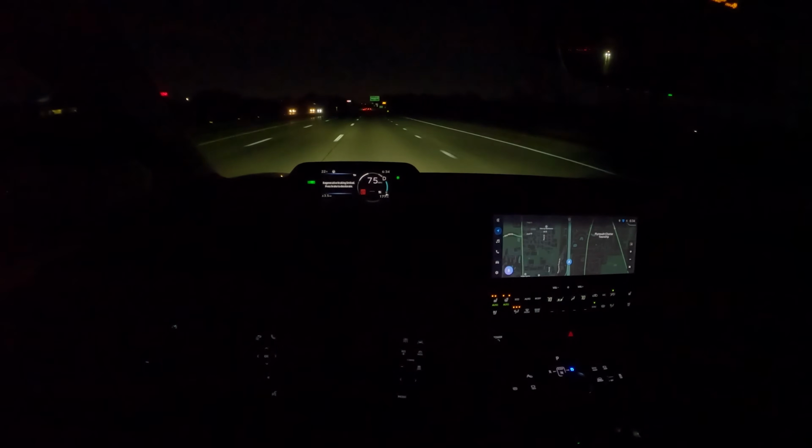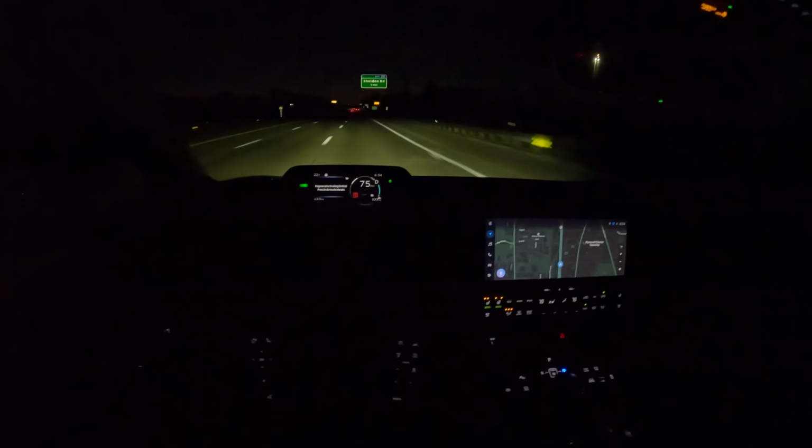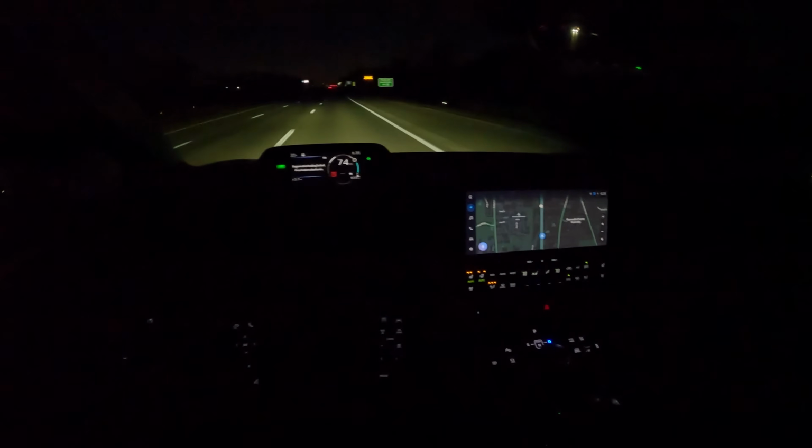It's not necessarily fun to drive, but it's just nice. It's just very normal and a good A to B commuter. It's easy to get into. It's easy to live with. The ergonomics in here are fantastic.